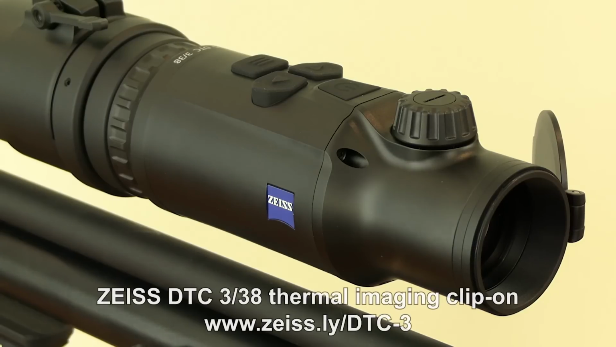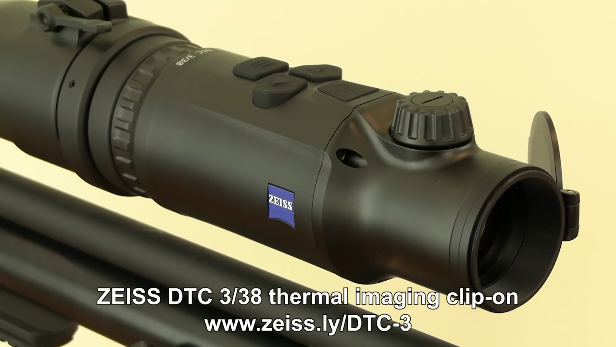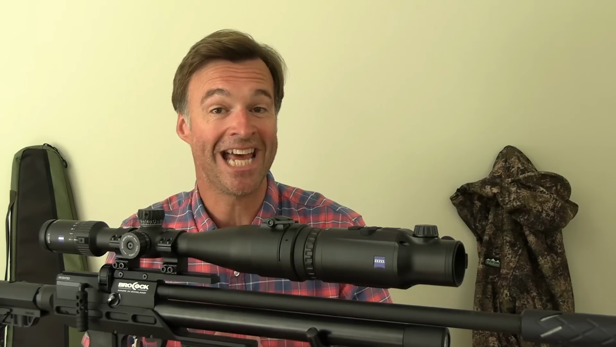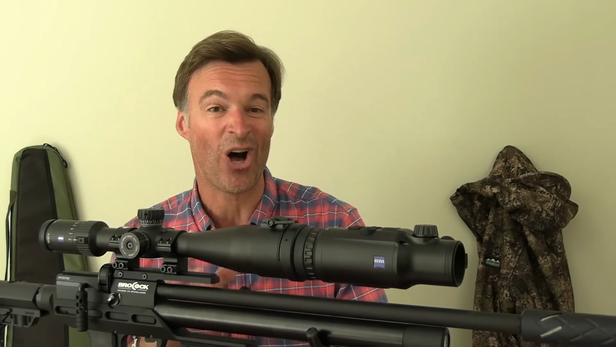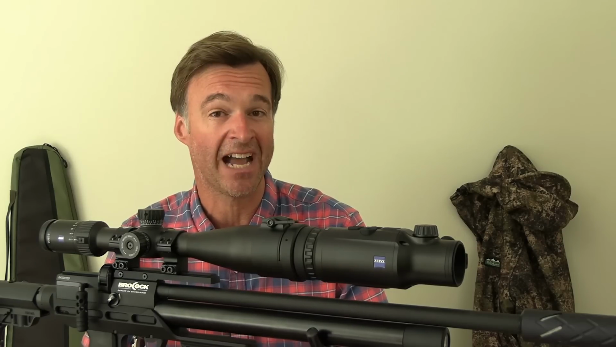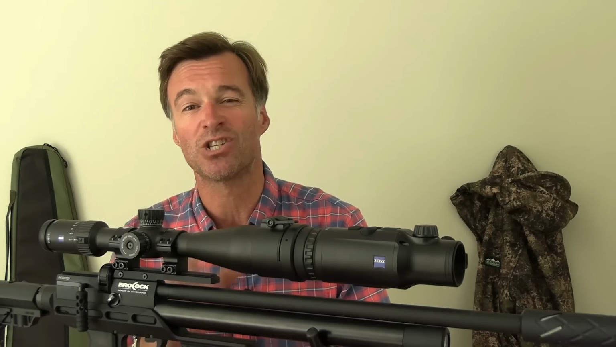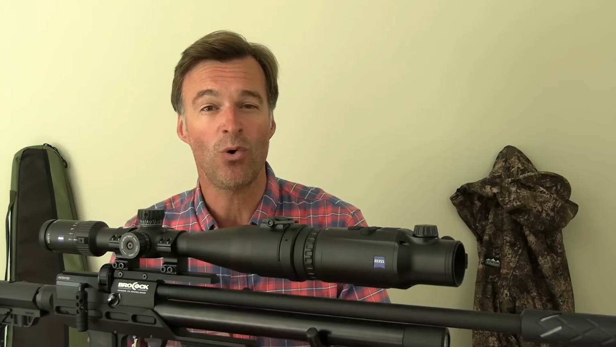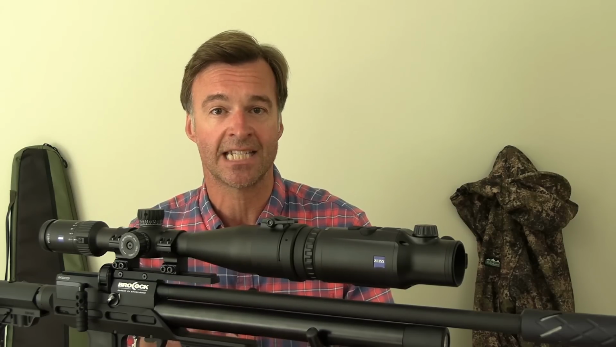Now, at a cool £3,500, this unit isn't cheap, although there is a more affordable 325 model which costs a bit less. As its price tag suggests, the DTC 338 is a high-end model, and it's probably beyond what most people need for airgun pest control. However, it will serve that purpose extremely well for those who are lucky enough to be able to afford it. And of course, you can certainly switch it between airgun and foxing setups.